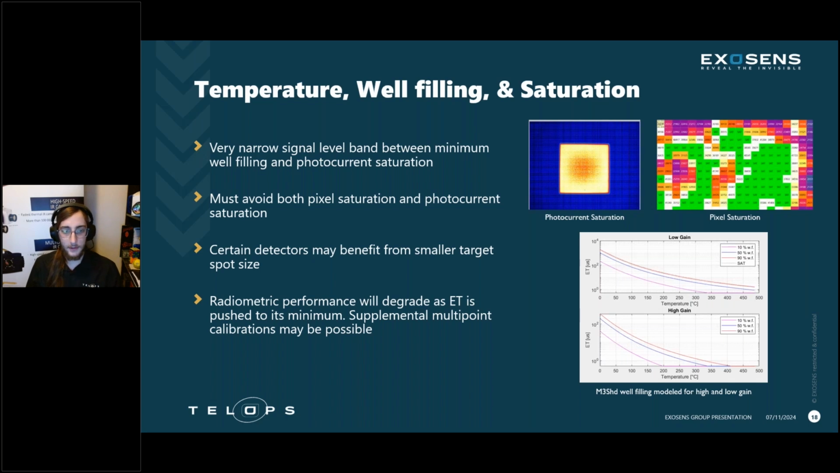So certain detectors also perform differently when we get down to these low exposure times, and they may benefit from different things, including different spot size to try and improve our signal to noise, get the good well filling, while at the same time not allowing photocurrent saturation that you would see if you had a larger spot size on your detector.